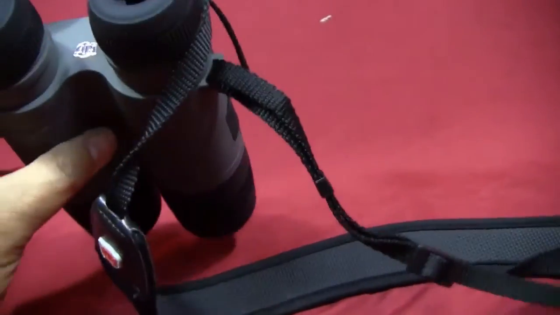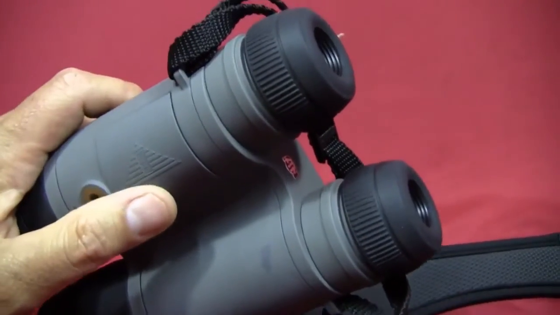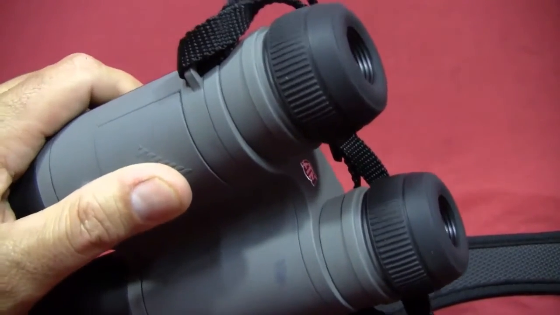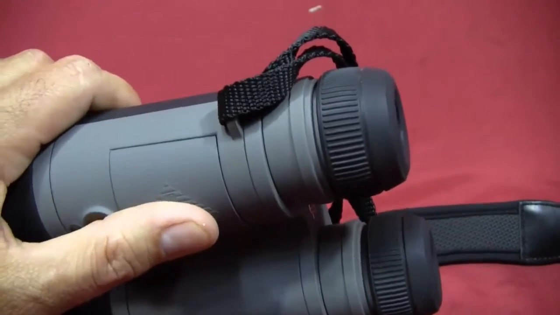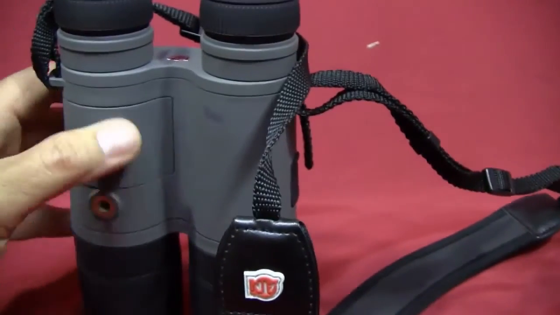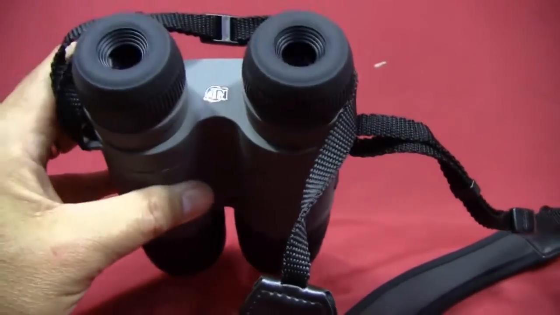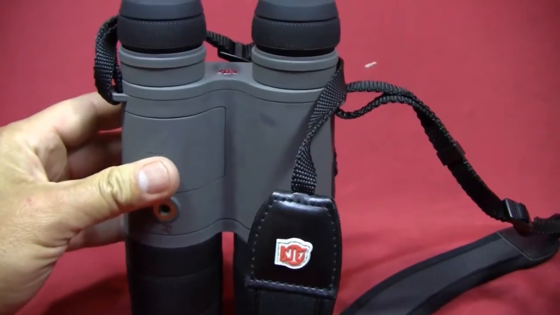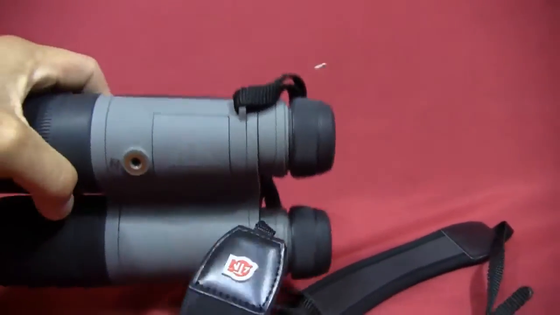So I could be holding it with my left hand, and I'm going to try to be quiet here, and I'm going to squeeze the door. I don't know if you can hear that, but it makes just a little bit of noise, and you can also see some of the flex in the door there. It never became an issue. The door never came off, but because a lot of times I'm holding it like that, it didn't give the sturdy feel that I wanted while I was holding it with my left hand.